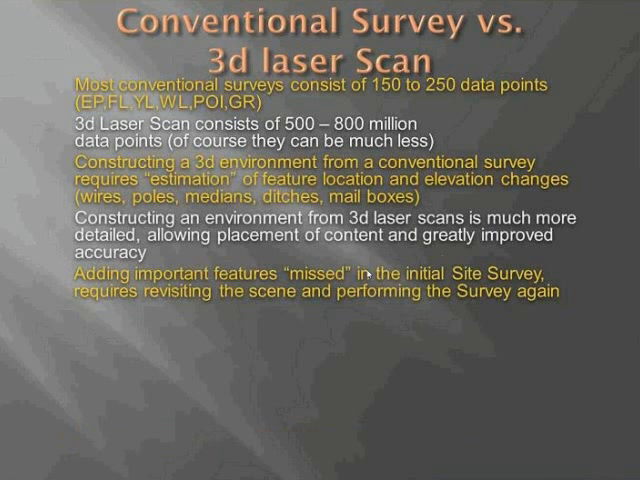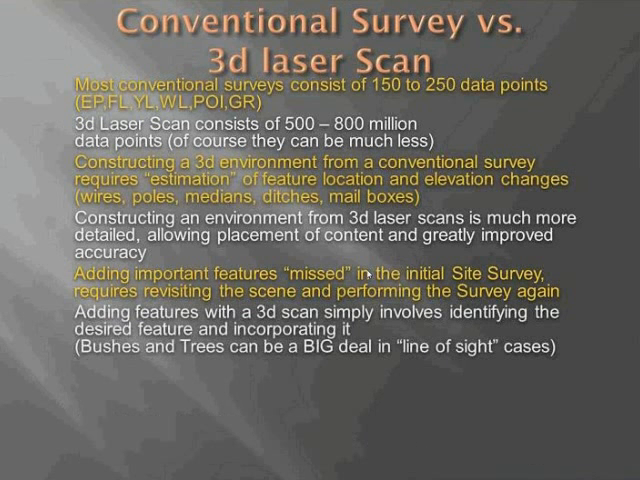Why isn't it in the scan?" Or someone will say, "Well, there's a sign here. How tall is the sign?" And it wasn't captured in the site survey. Whereas if it's done with a 3D laser scan, you can go back and just identify the object, locate it, and create a model to occupy that same space.